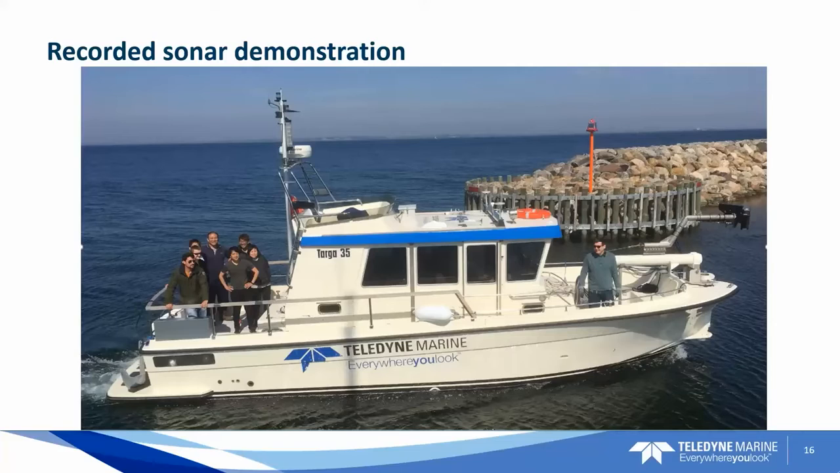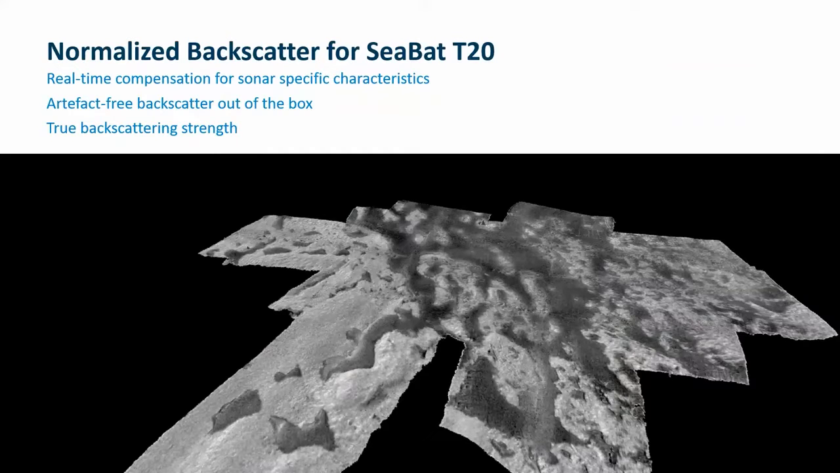We also introduced a couple of other features that we haven't covered in today's presentation. We have introduced normalized backscatter. That has been available for the T50 sonar for several years, but we have introduced that also now for the T20. Normalized backscatter, that's a SeaBat unique data output where SeaBat backscattering strength is provided in real time. So it's fully compensated for all the sonar characteristics.